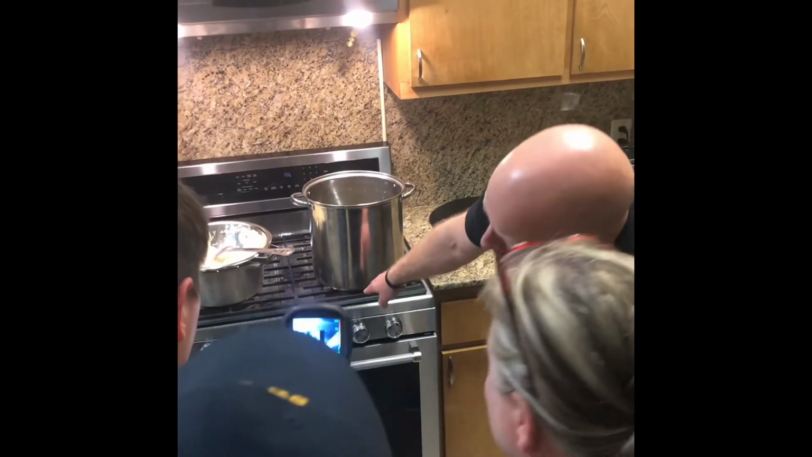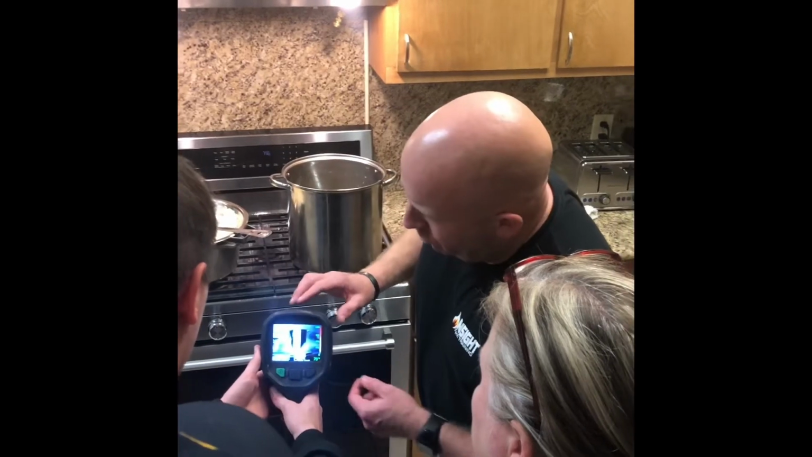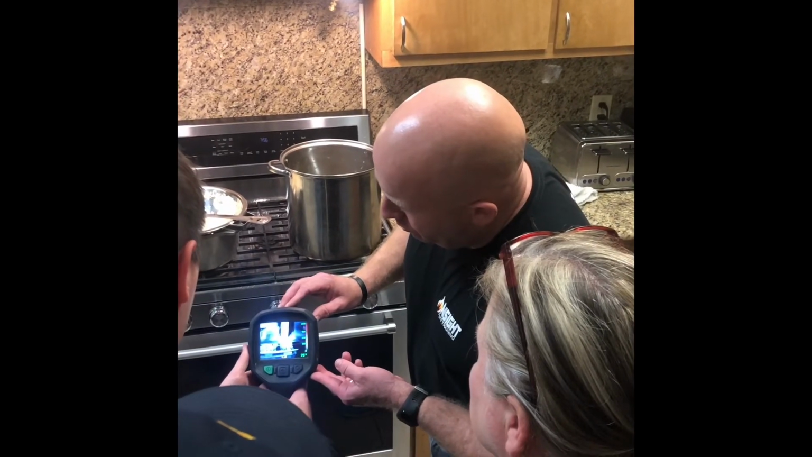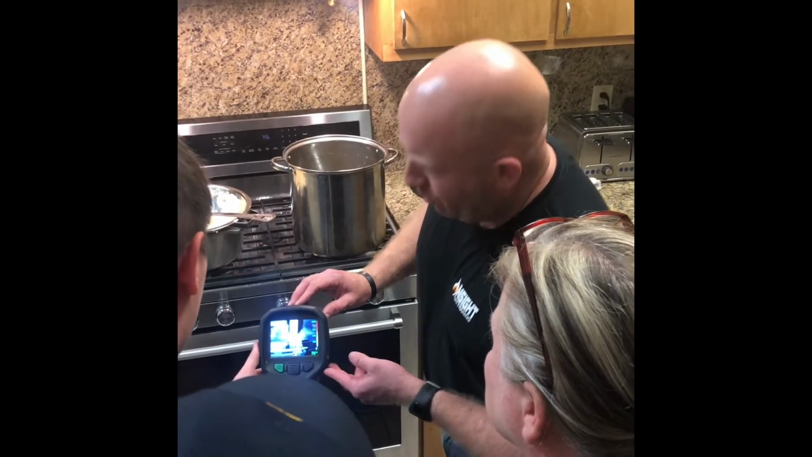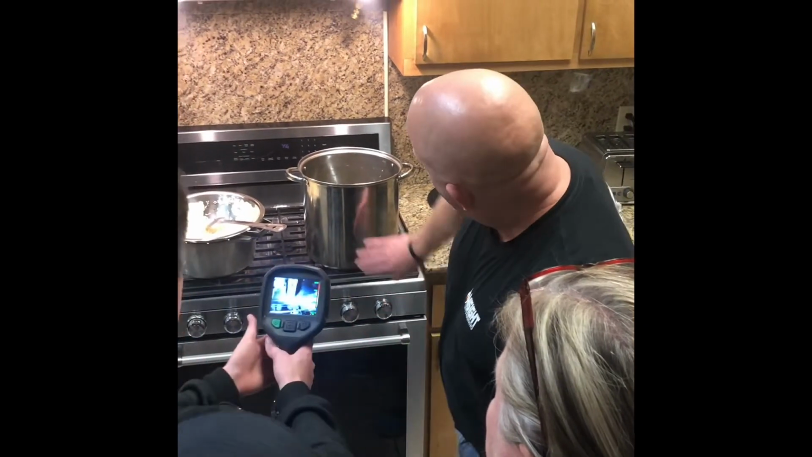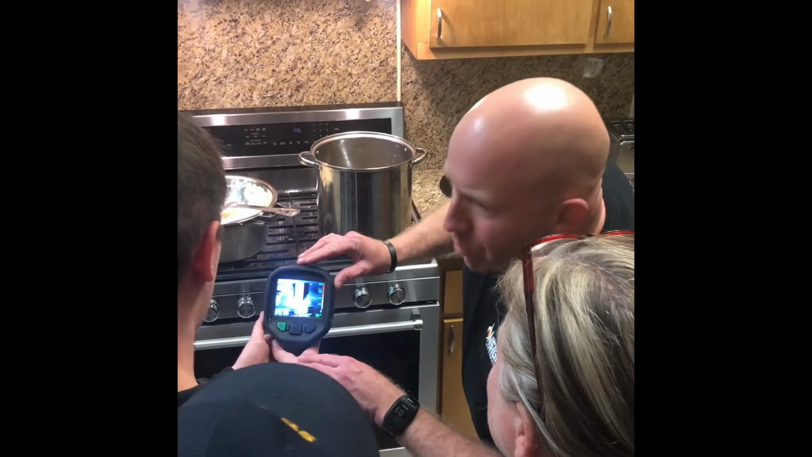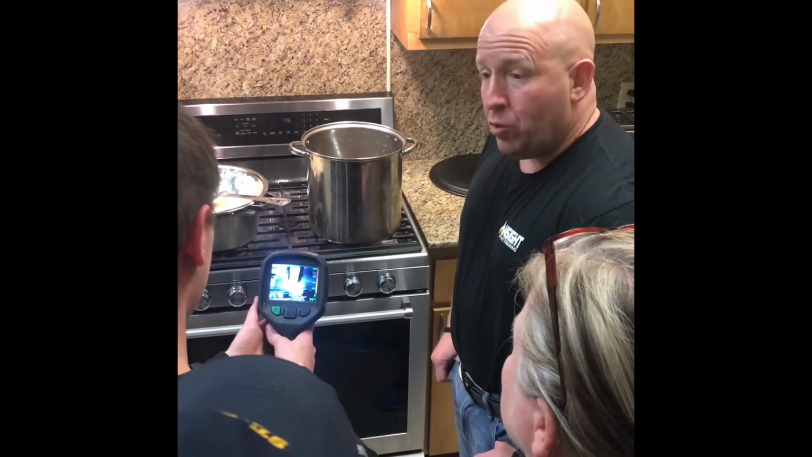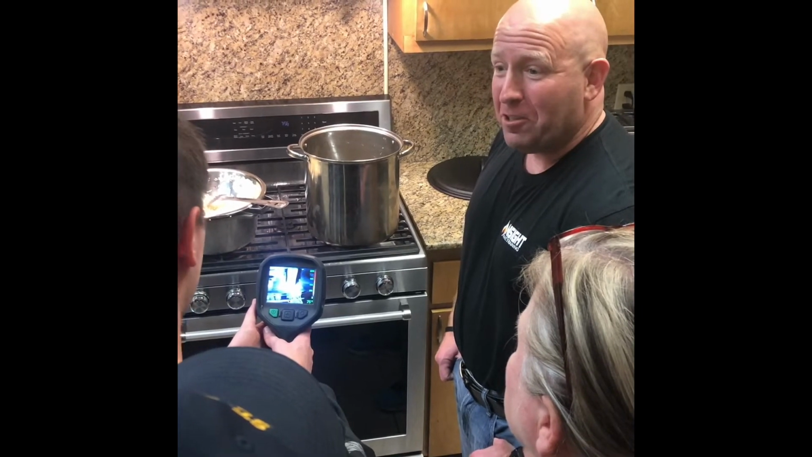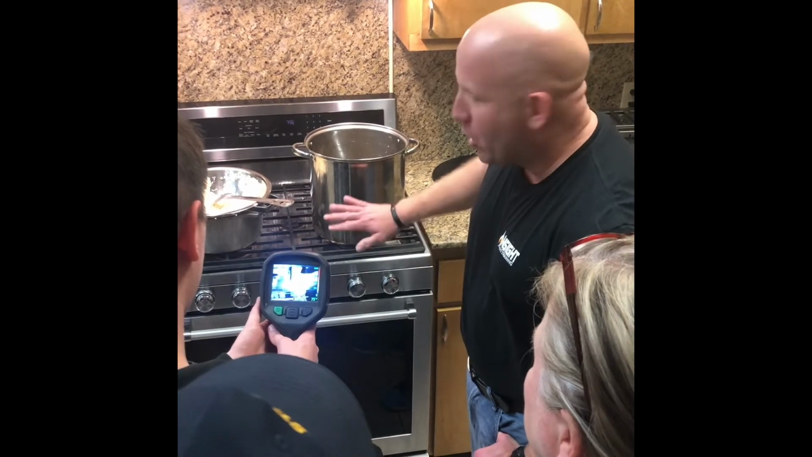And you see the heat underneath it, right? Most firefighters were taught simply to read this, which is incorrect. That's just a spot temperature. As you can see, there is heat coming from underneath there. What do you think the temperature is inside this room? 70. Okay. So this is getting warm. What does it say the temperature of the pot is? Do you trust that? What did I just tell you? If it's shiny, it will burn you. That's right. So this is a low emissivity object.